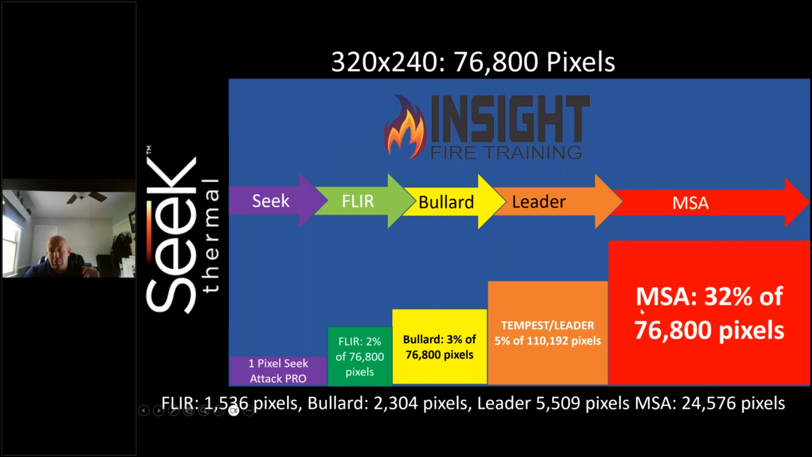I want you to look at the majority of the popular ones on the market and look at from the Seek all the way up to the MSA, how many pixels it takes to cause them to switch to low sensitivity. Seek independently, only 1 pixel. FLIR, 2%. Bullard, 3%. Tempest or Leader, 5%. MSA requires 32%. That's a lot.